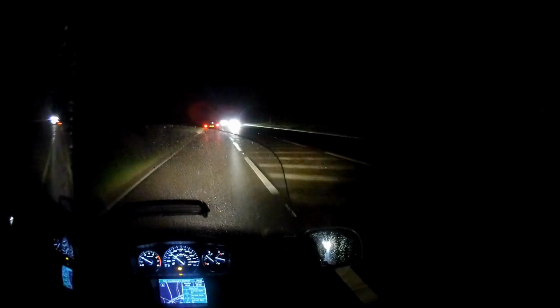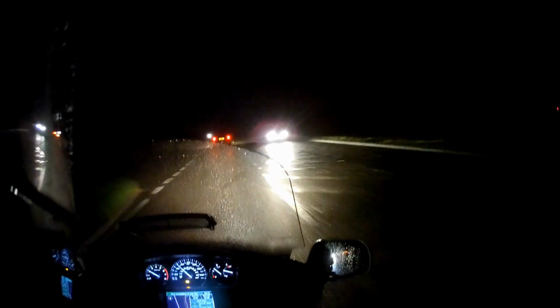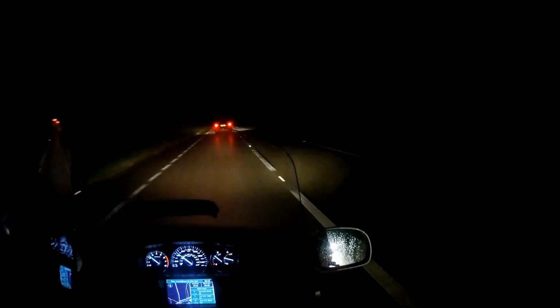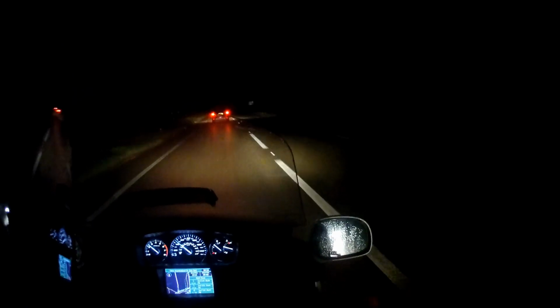I haven't ridden a bike in the dark for probably 3 years, I reckon. The last time, I did a 60-mile run back from a friend's over in Lincolnshire at night, and I'm trying to remember what that was like compared to this, but I can compare it to our car, which has more modern lights, LEDs, a brighter, whiter light than these Goldwing incandescent bulbs.